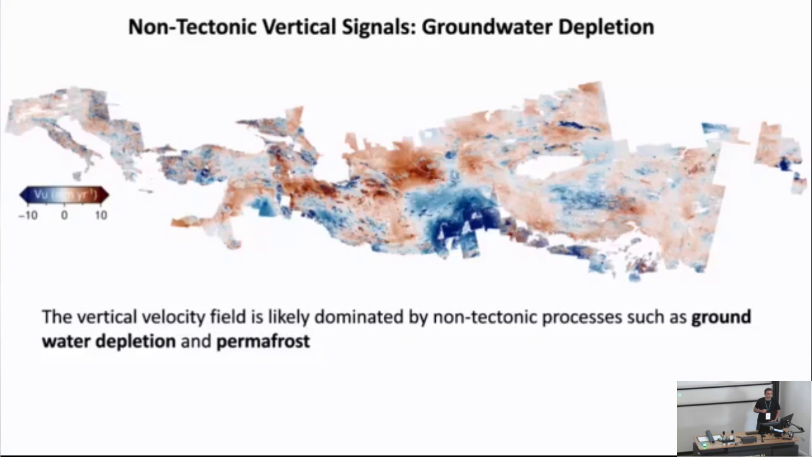Now, most of the signals that we see in the tectonic features are visible mainly in the horizontal deformation. But the vertical velocity is also interesting. Most of the signals that you can see in the vertical velocity are dominated by non-tectonic features, such as groundwater extraction or permafrost. These are the two main factors that cause all these features.